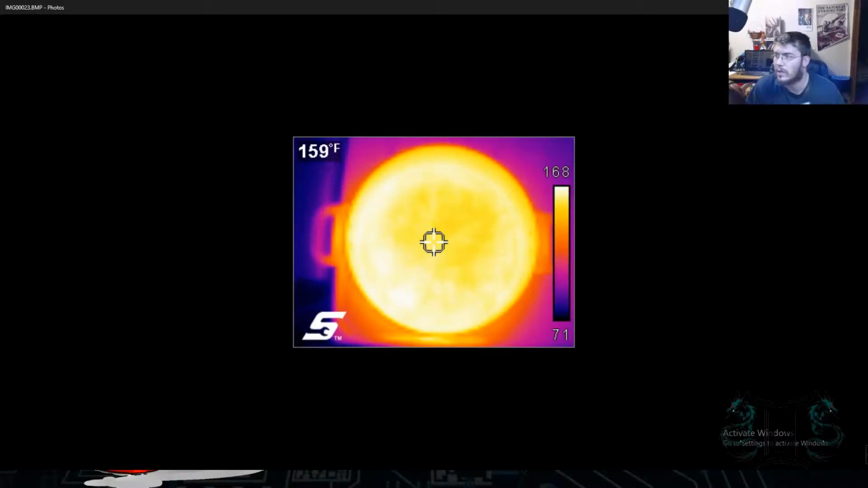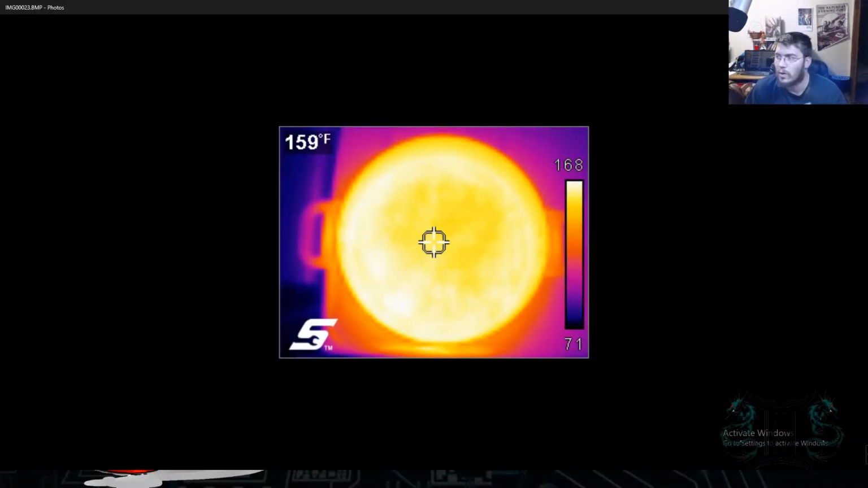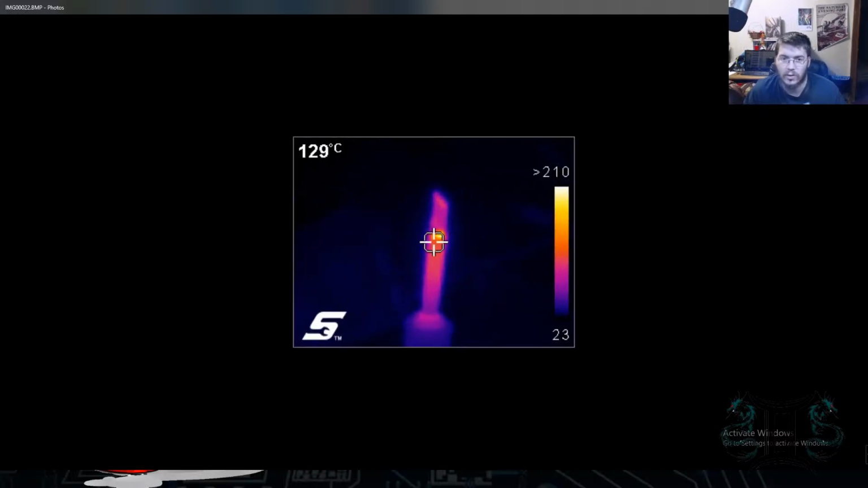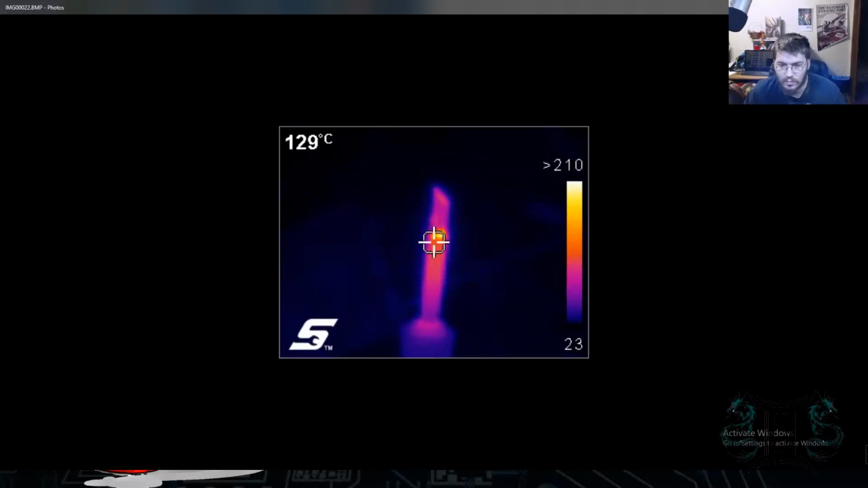So as you can tell, there are different variations of temperature on this. Let's go ahead and zoom in a little bit. Like I was saying, on the right-hand side you can see the range meter. It tells you what the coldest range is and what the hottest range is within the sensor probe of the thermal imager. So this is one of my soldering irons, and I was doing this in Celsius.